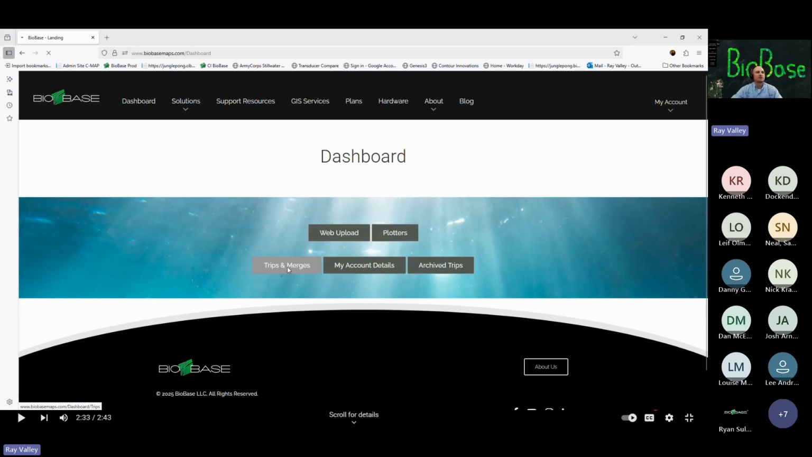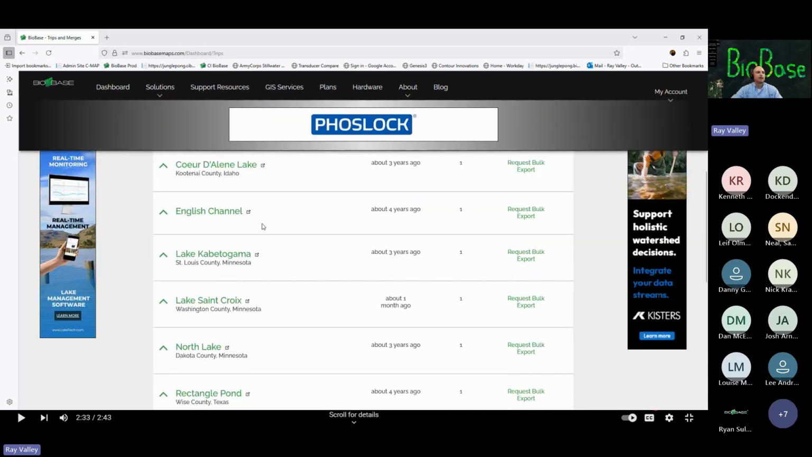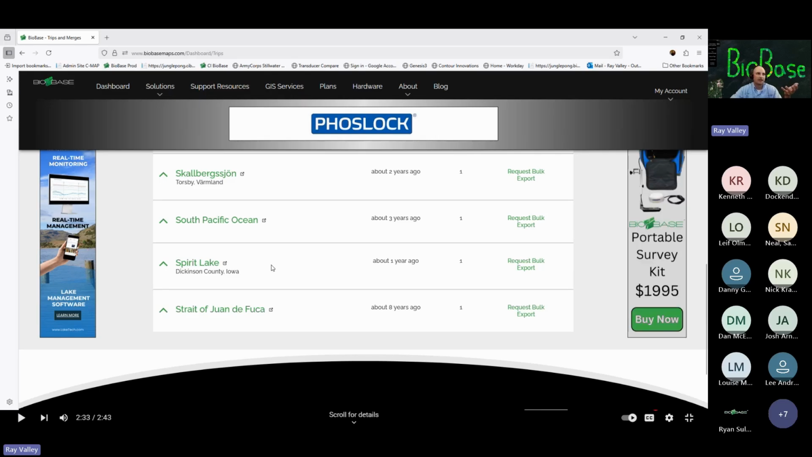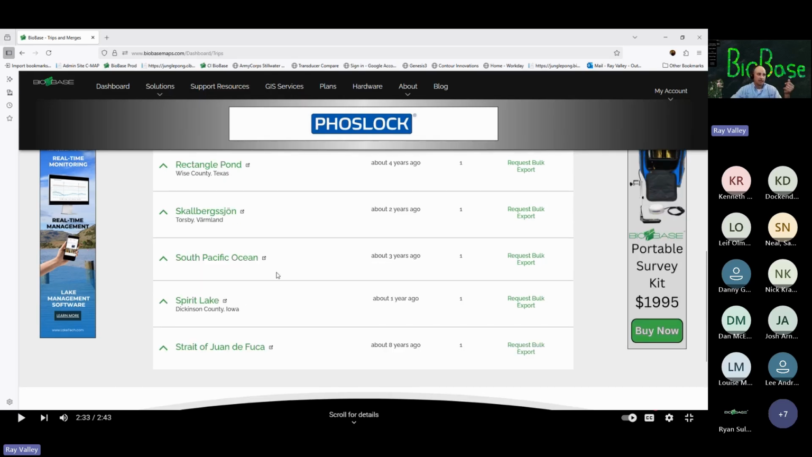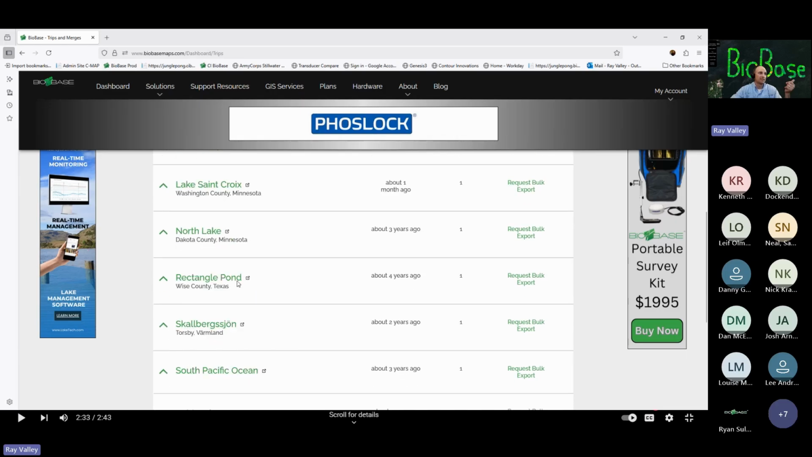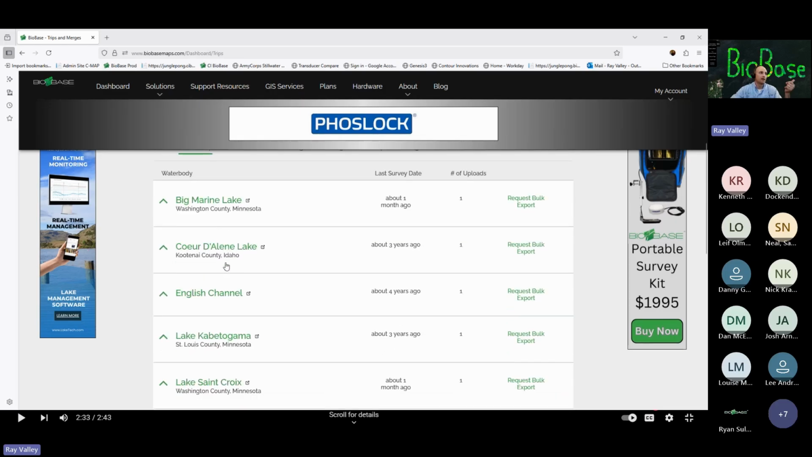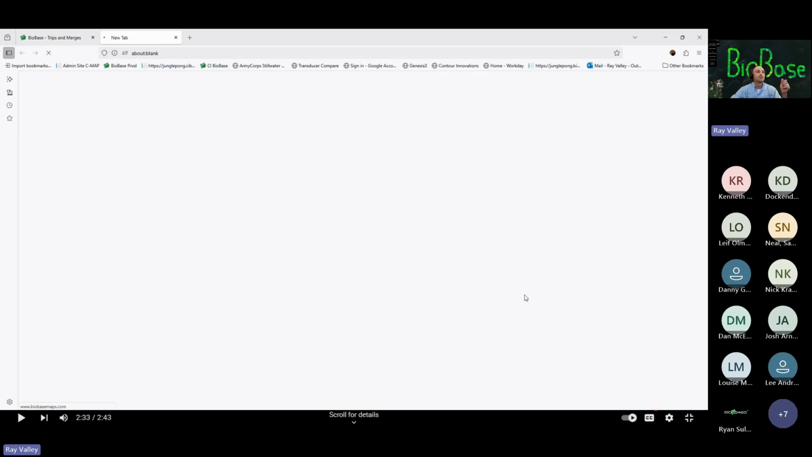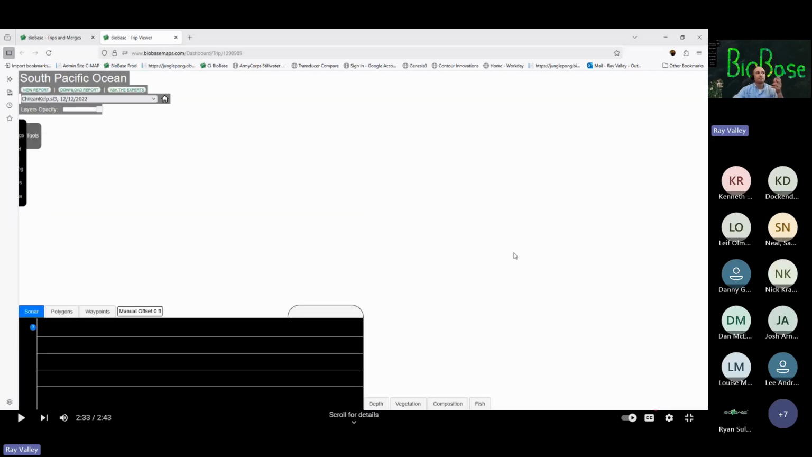You click on trips and merges, and let's look at, we talked a lot about inland lakes, but people forget that BioBase also works on the coast for seagrass and kelp mapping as well, and fish mapping here. So let's see, the South Pacific and off the coast of Chile, Chilean kelp. And we'll just show you some cool stuff there, and then we'll wrap it up.